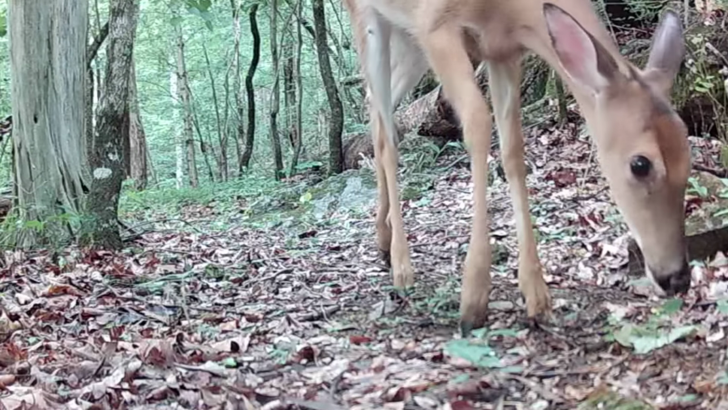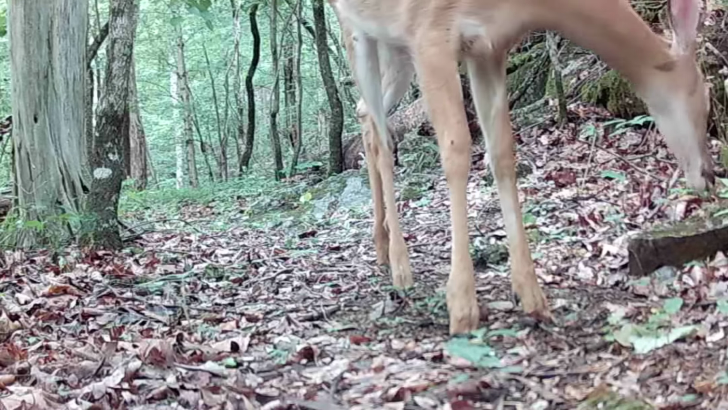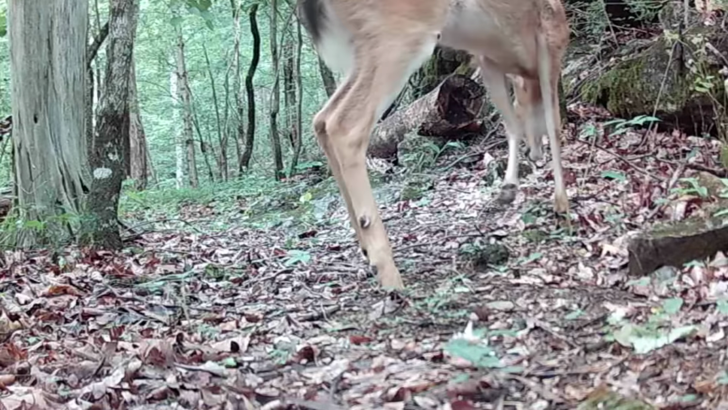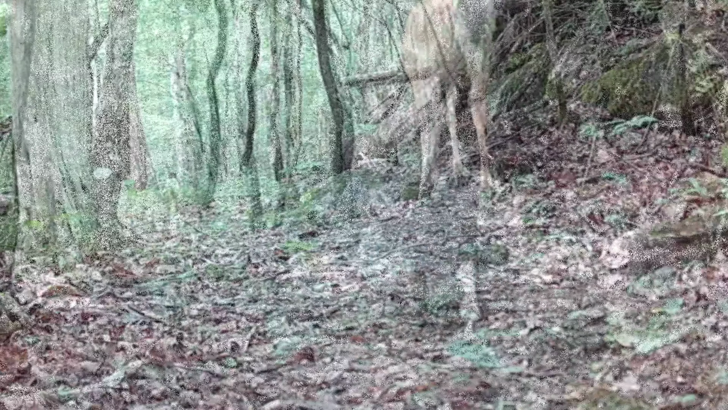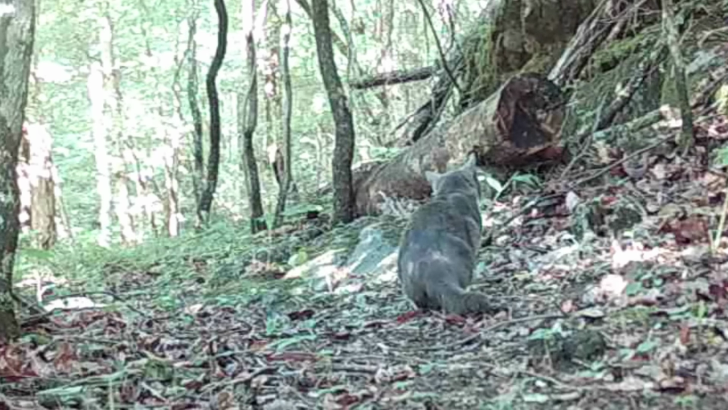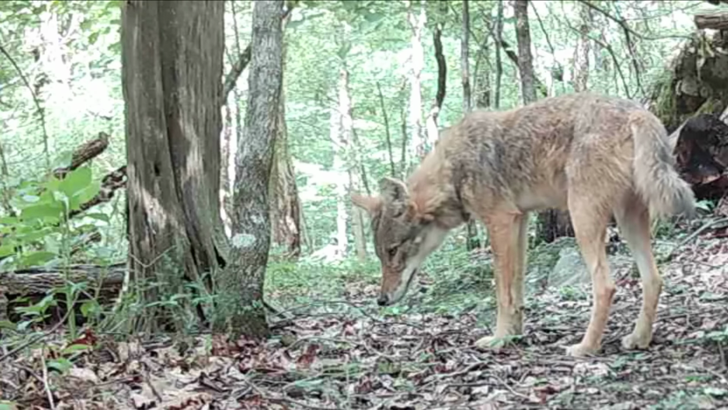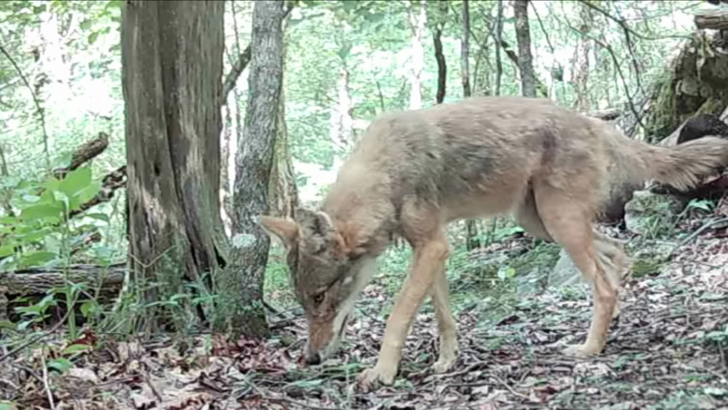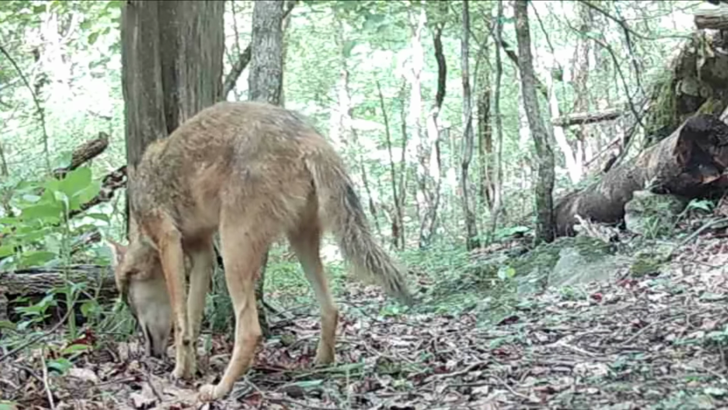Up on the ridge, here looks like a little yearling, just doing his thing, browsing. And that looks like old Smoke doing some hunting up on the ridge. Well, so is the old coyote. He's doing some hunting too, and he's not picky what he gets either.